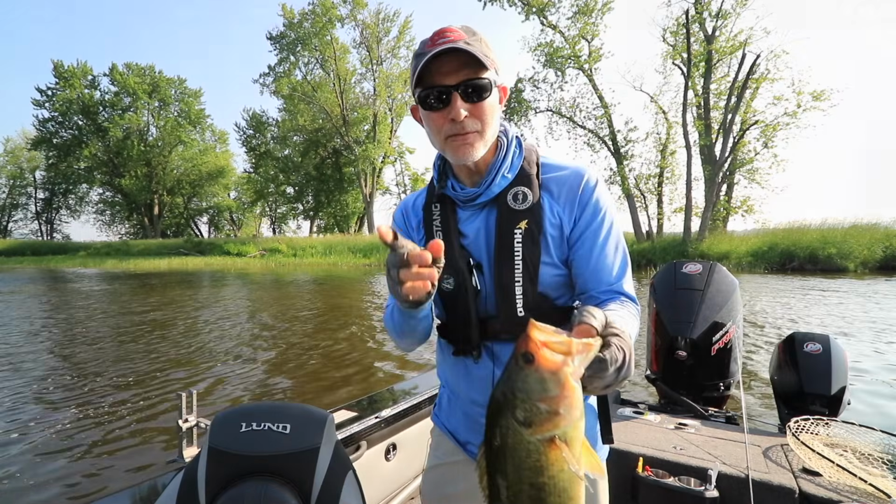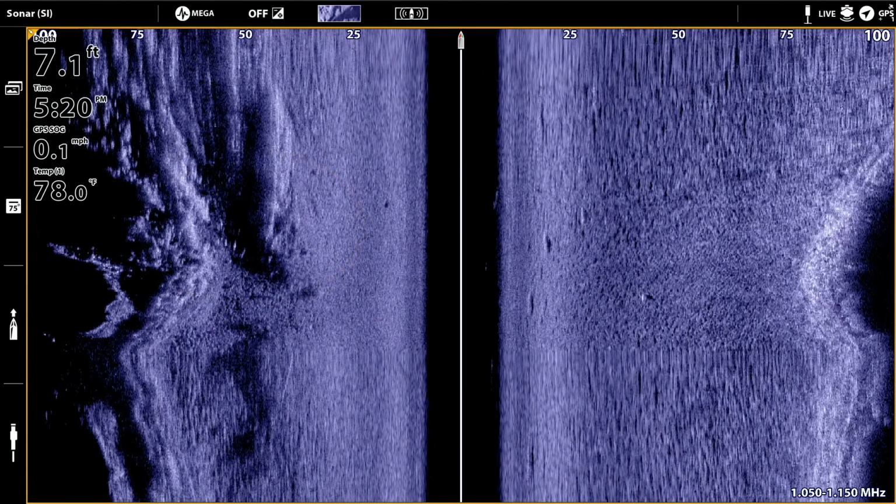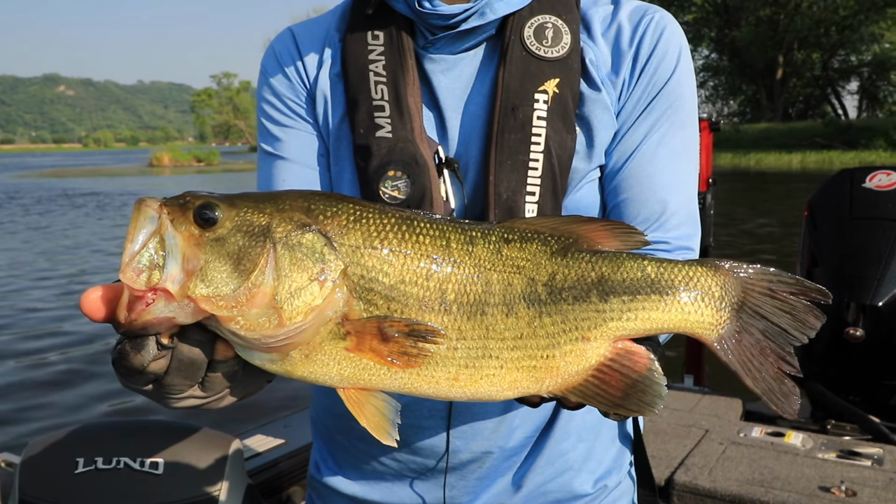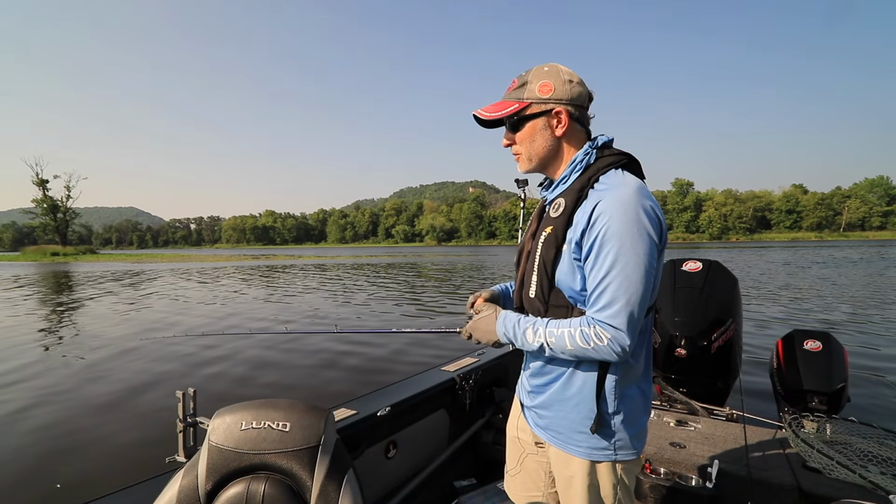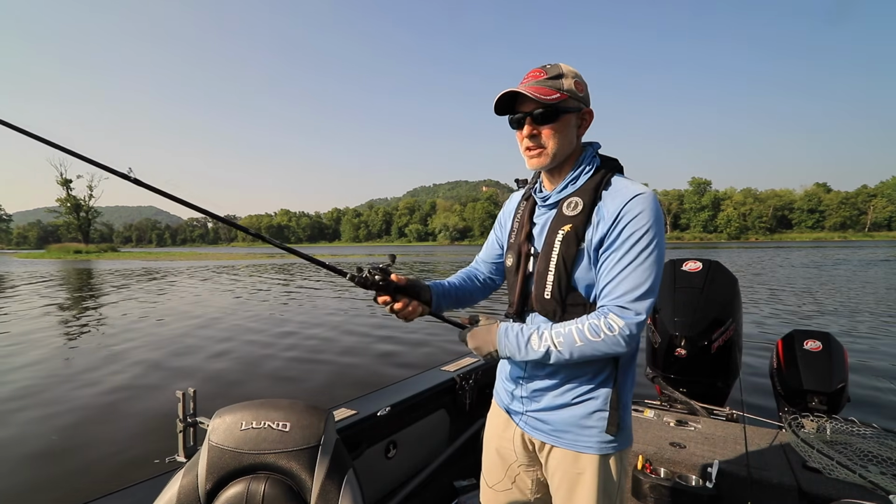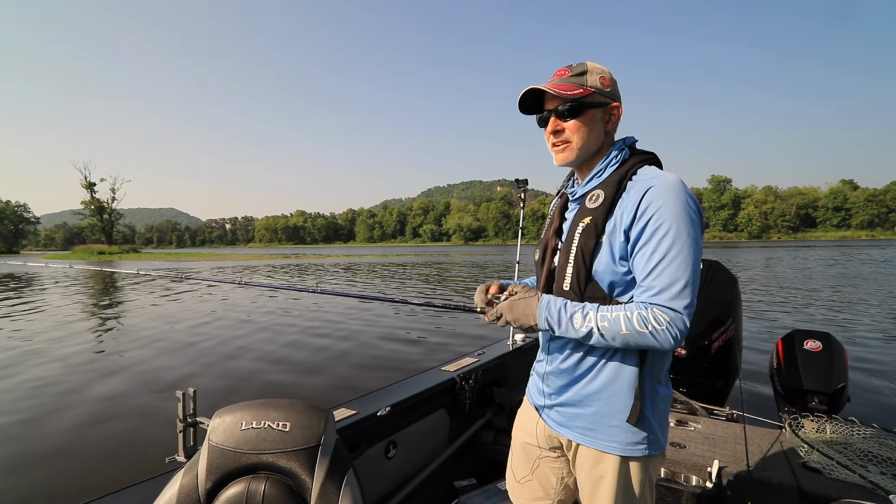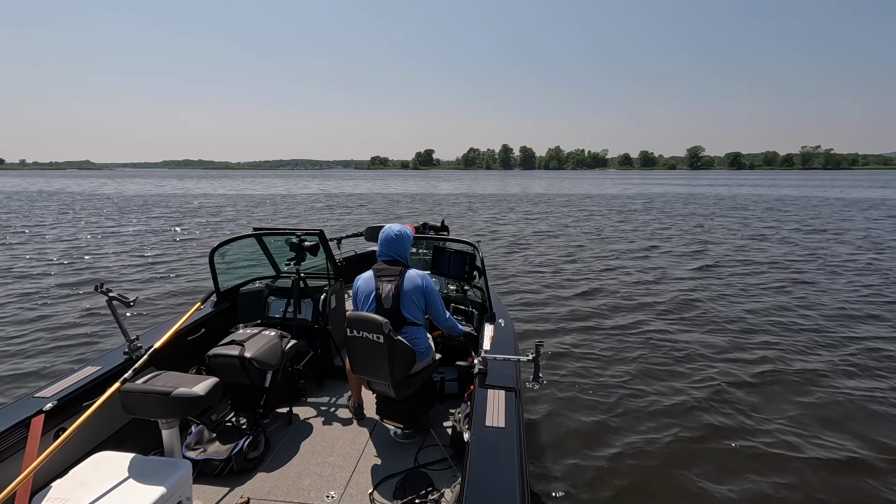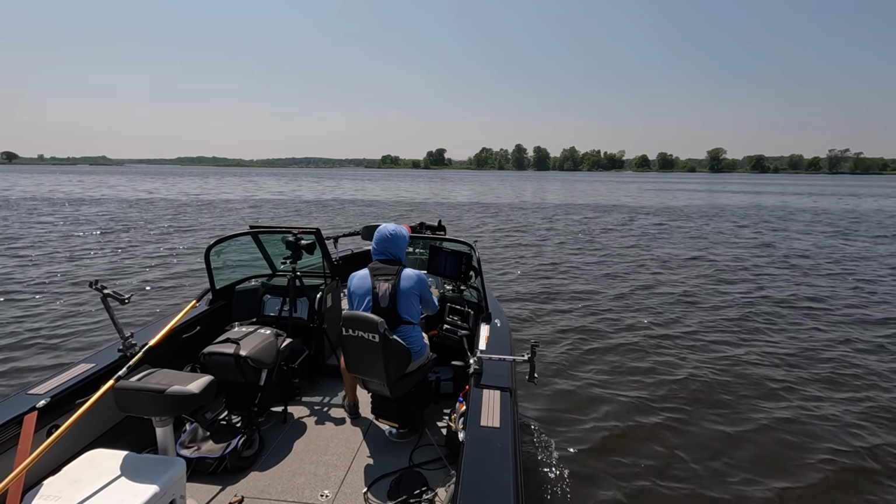Nice big green bass. Now this is a fish that we saw on side imaging hiding in this shoreline grass as we were walleye fishing. There he is, what a beauty. There's still a few fish around here, so I think we'll fish this spot a little more. Kind of feel like we might get one more bite out of here, and then I think we'll go out in the main channel of the Mississippi and take a look around at a couple of wing dams and see if we can't pull a walleye or 2 off those wing dams as we get later in the day.